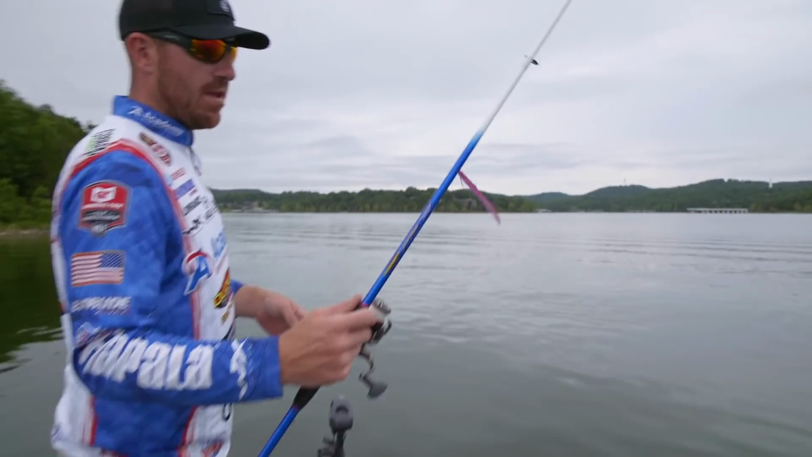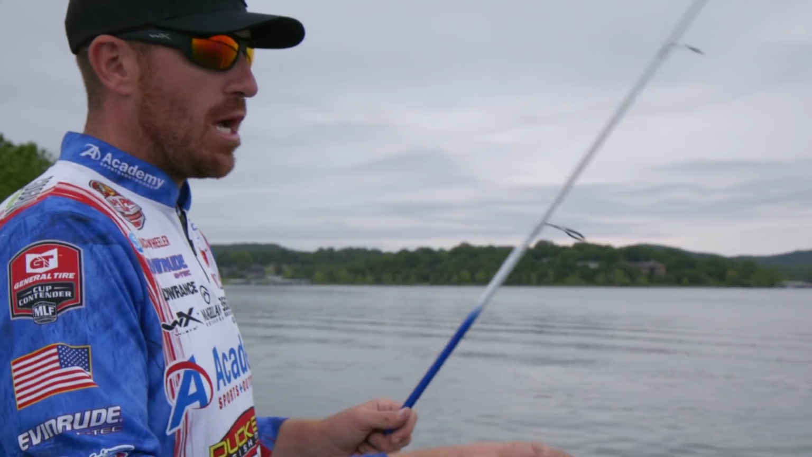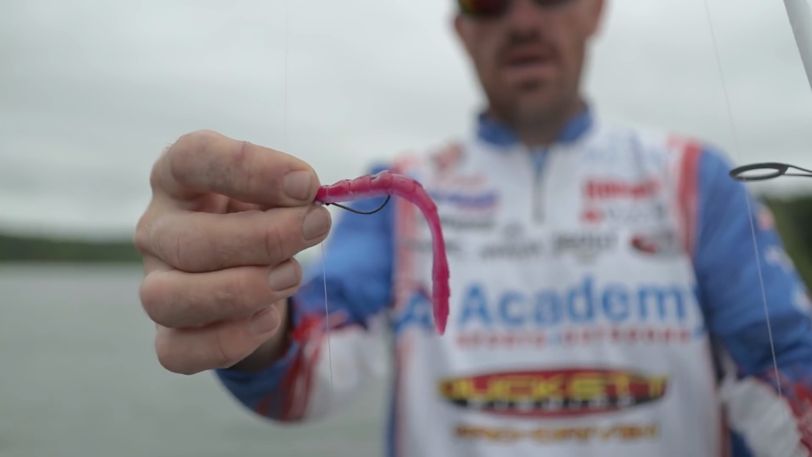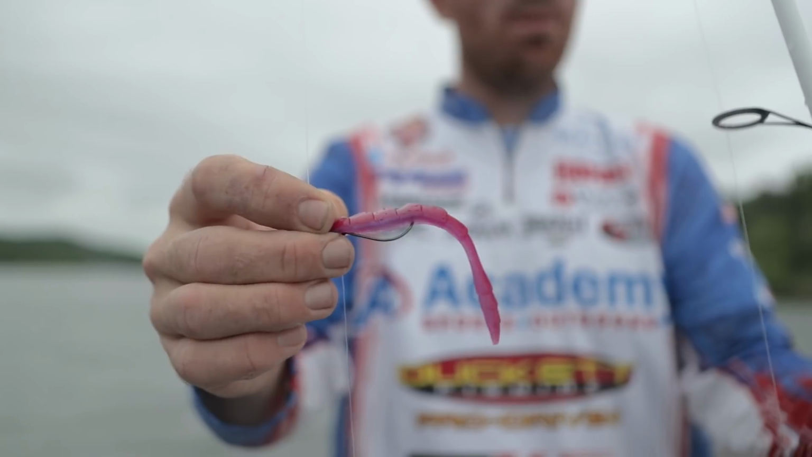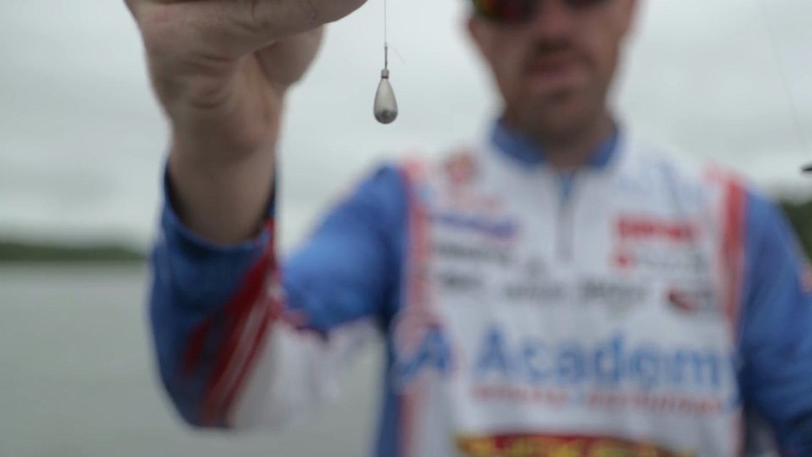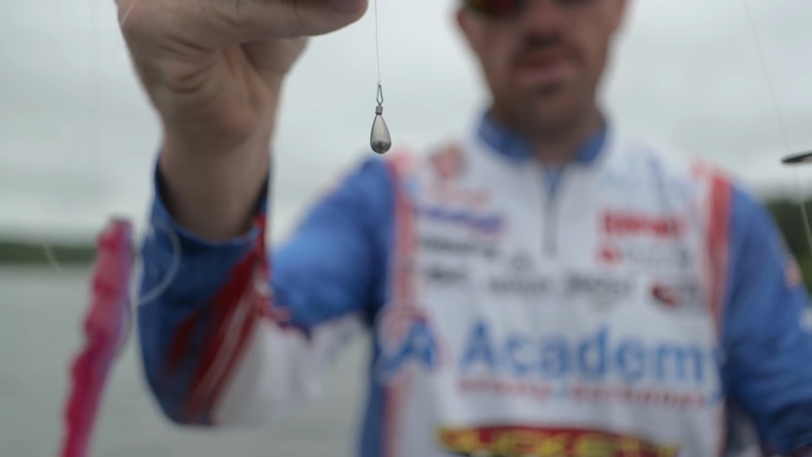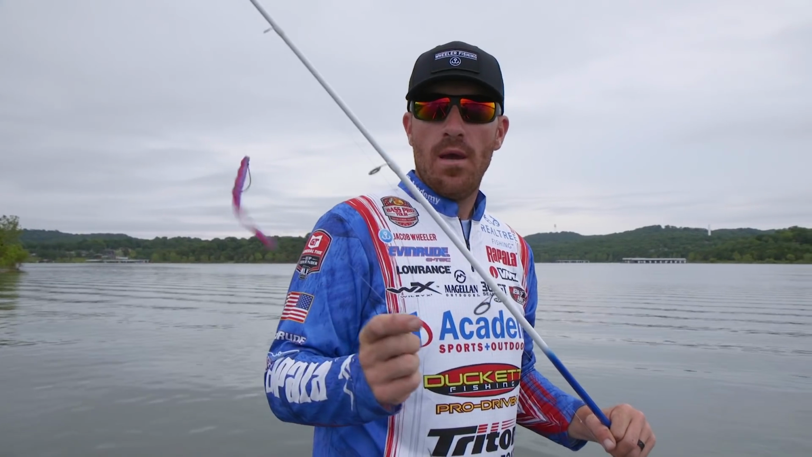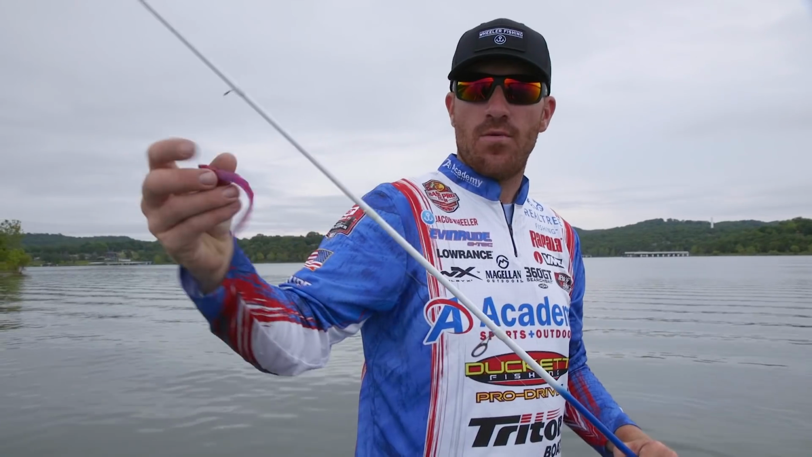Now, I caught a lot of my fish this week throwing a Googan Baits Drag and Drop in Morning Dawn, and then also a little 4-inch hand-poured worm. I sort of mixed it up between the two. I was throwing a 1/4 ounce drop shot weight. A 3/8 was a little bit too much. For me, I felt like a lot of the fish would bite it on the fall. 10-pound Sufix Advanced Fluorocarbon, and then the big thing was the hook.